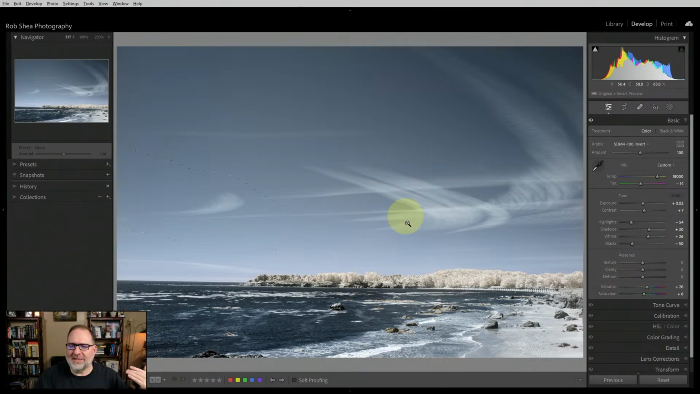But it's almost like, to me, the clouds get a little lost in this. They kind of fall out as not being the dominant piece of this. To me, my eye tends to be drawn to the water and maybe the tree line, but not the sky. And so if that's what you're looking for in an image, then that could work.